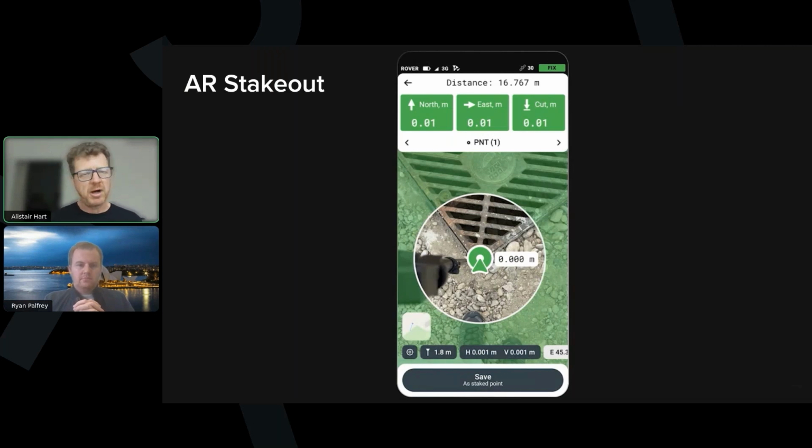We've got mining multinationals, state governments, and multiple departments in the federal government using it, including notably the Australian Antarctic Division, that are even using the Reach RS hardware for construction set out and biology surveys in Antarctica. I think that's enough, Ryan, to give people a bit of a taste of Emlid.